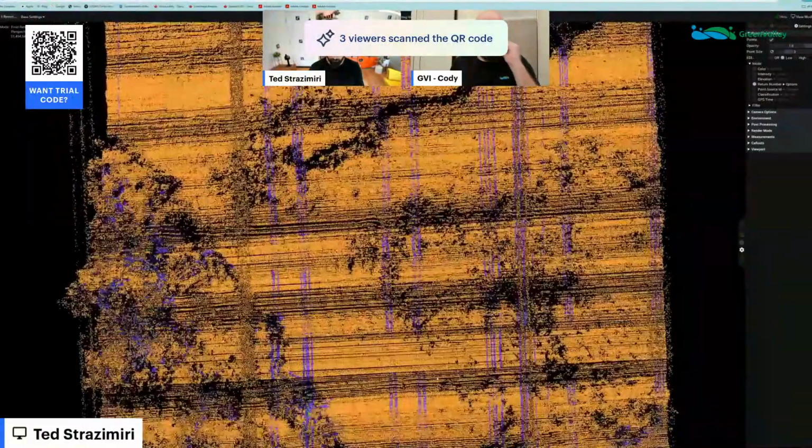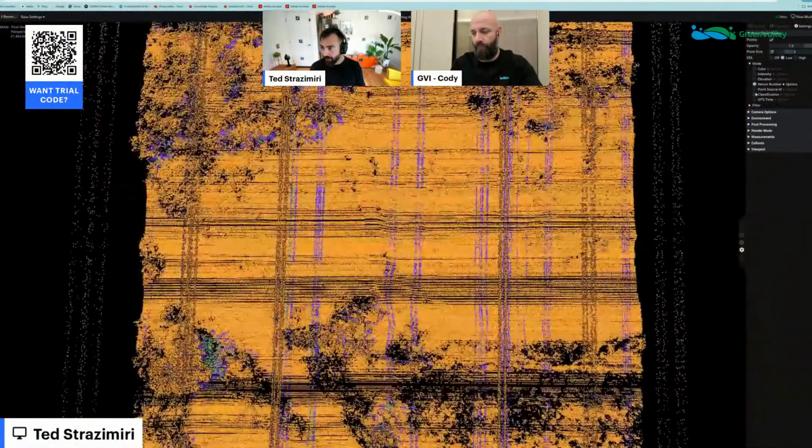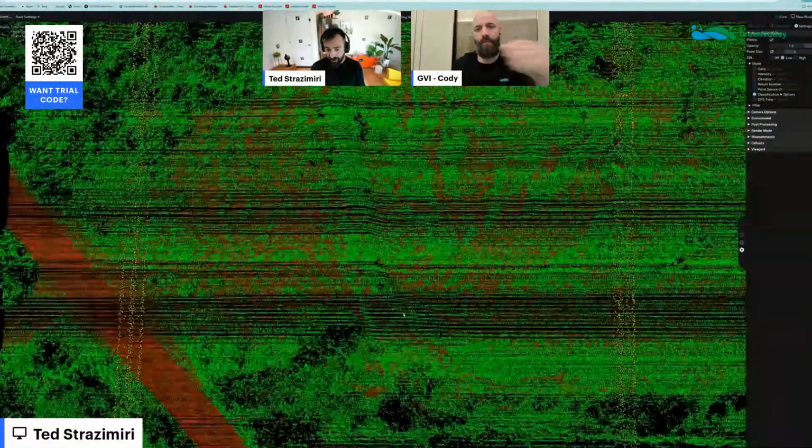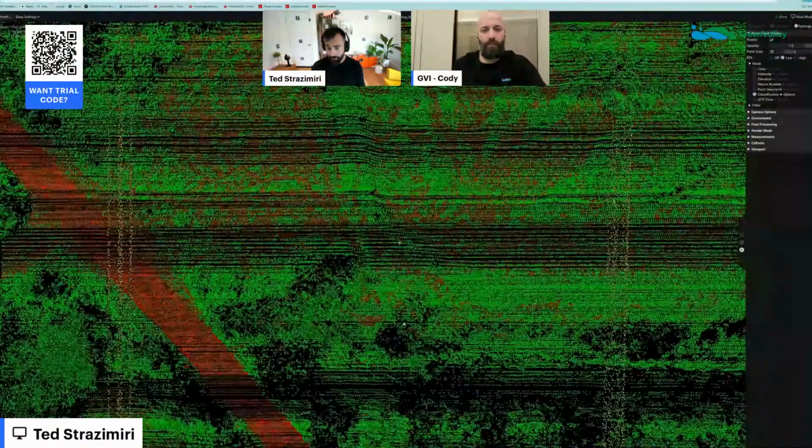I'm clipping through the different views here of the point attributes. And one thing that stands out to me with these 1550 nanometer scanners, they're a single line scanner, if I'm correct, right?